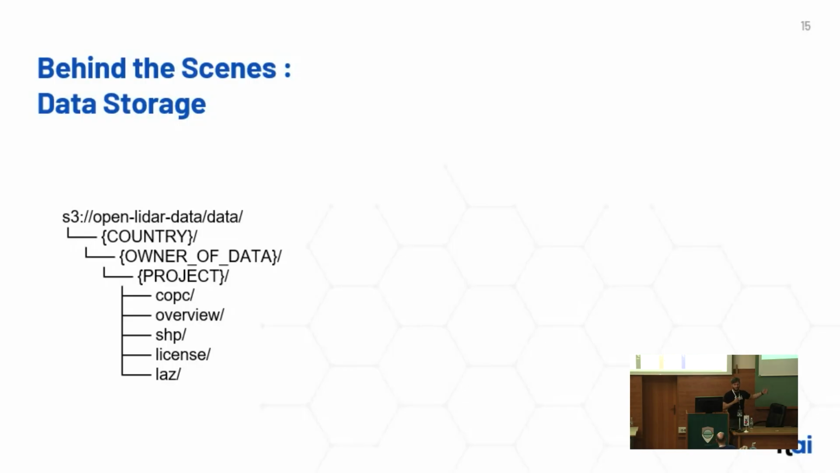Then there is a shape folder. So probably we will move to GeoPackage soon, but currently it's shape. Then we also have a license folder where there is a PDF with the license, and also the original LAS or LAZ files. Although for some projects we did delete those for cost saving reasons.